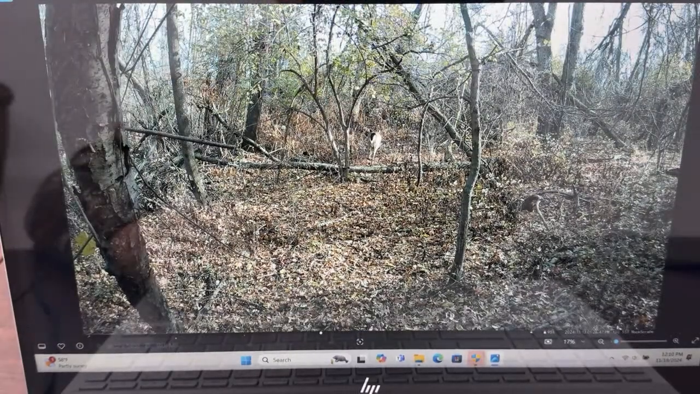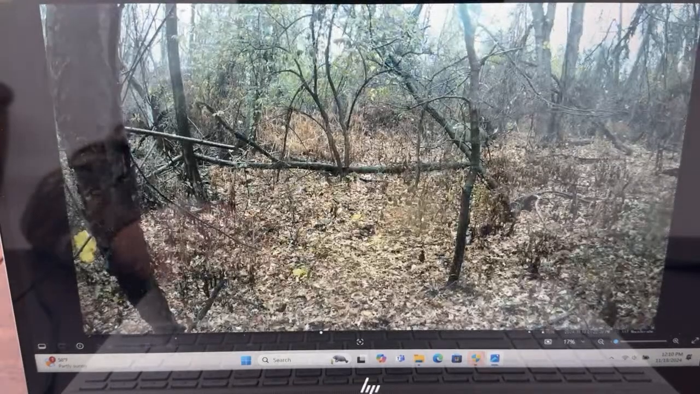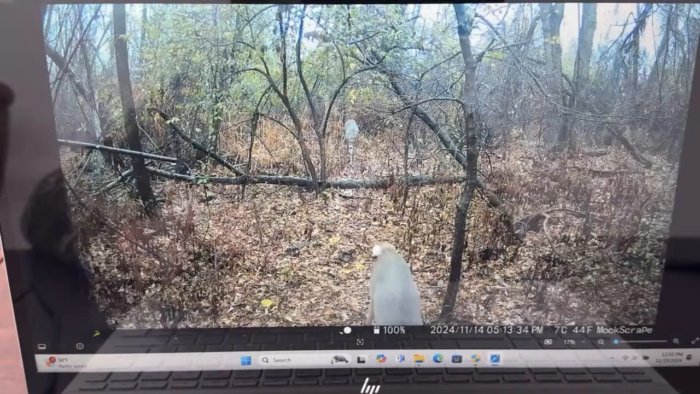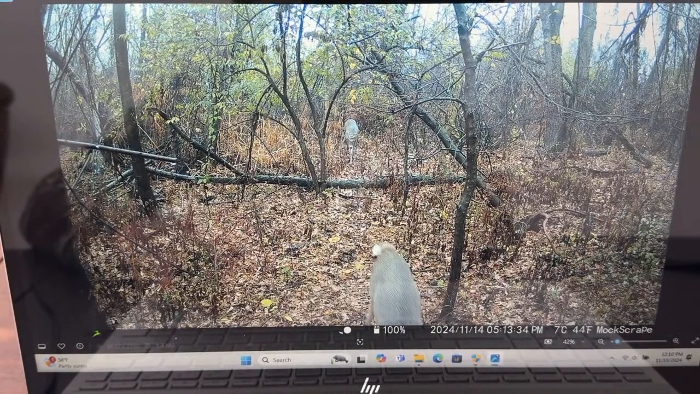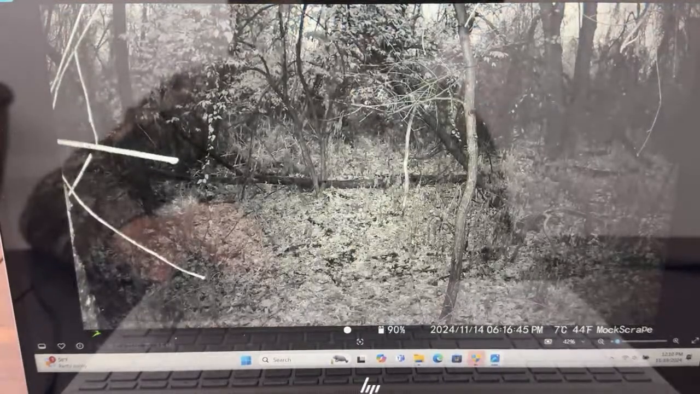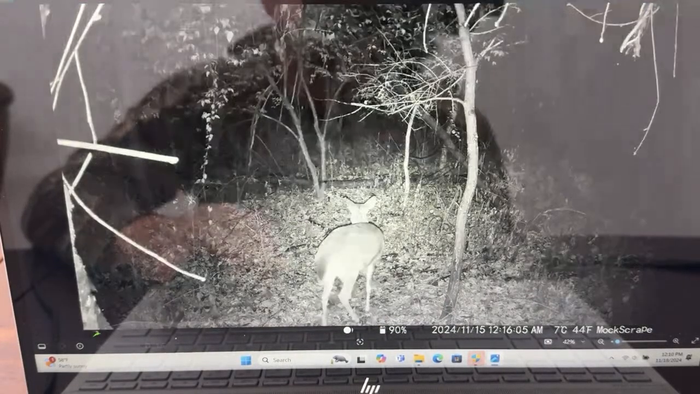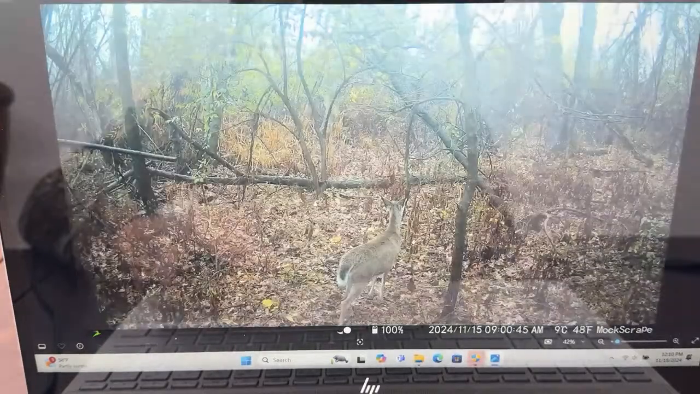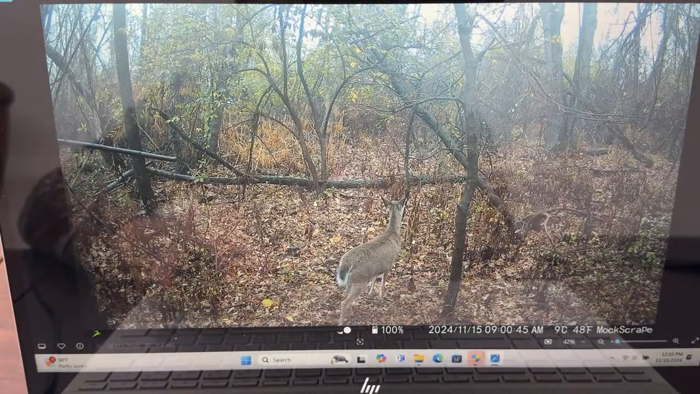So there's another one right there up top. There is nothing in that picture unless there was a leaf or a squirrel or something. And then there's 2 deer in that picture right there. There's another scrubby buck up top. I don't know what that one is at the bottom. Probably a doe. That deer is just following that doe. There's a night picture right there at 6:16. There's another doe at 12:16 at night, a.m. There's one at 9 a.m.